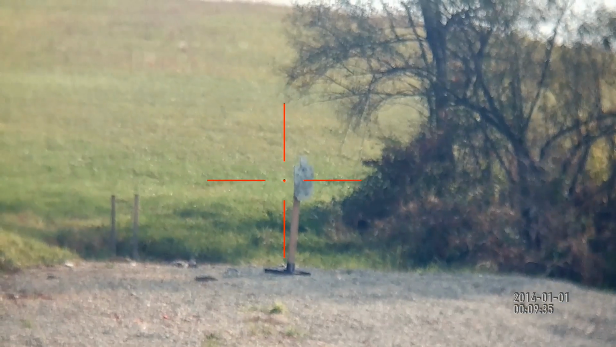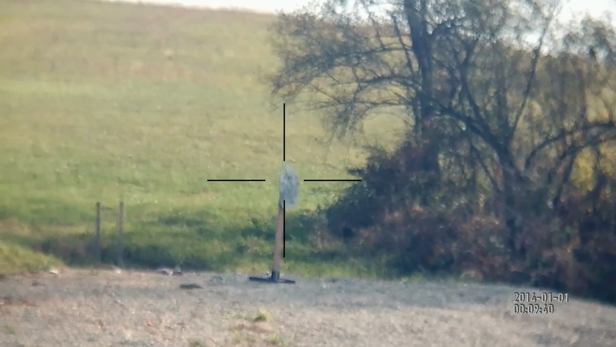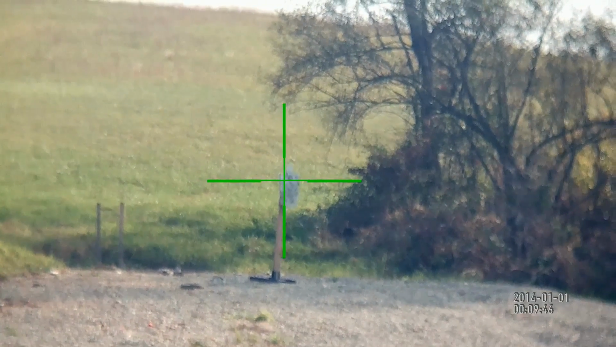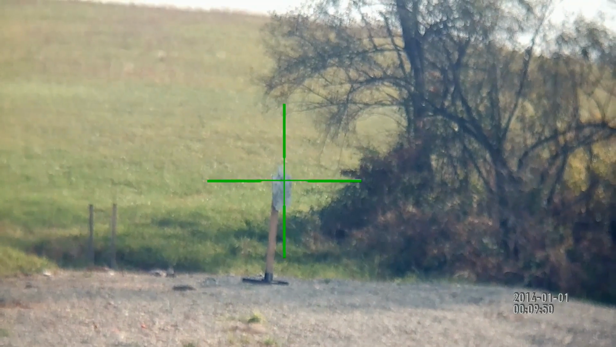This thing comes with 9 different reticles, 3 different colors, 3 different reticles: a duplex with a dot in the center, a standard duplex, and a duplex with the center missing. Red, green, and black. Variants of all.